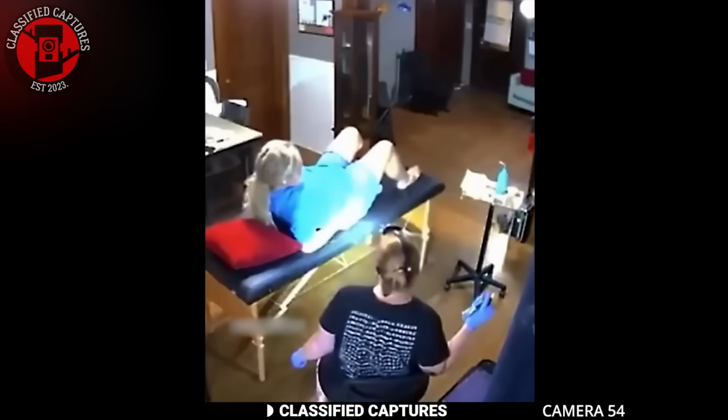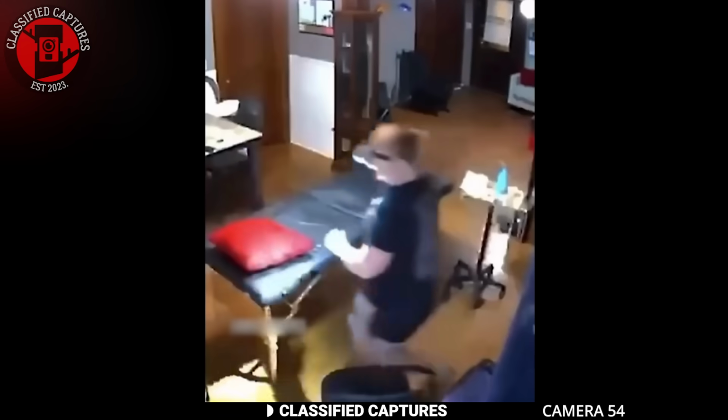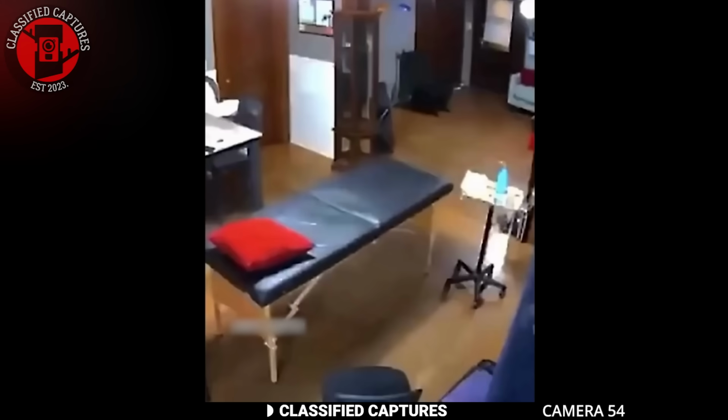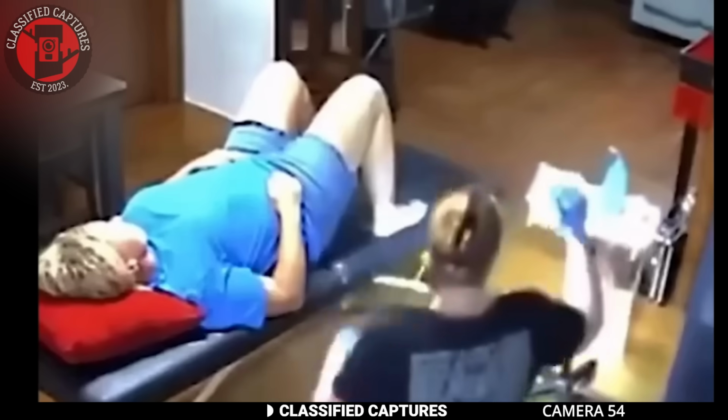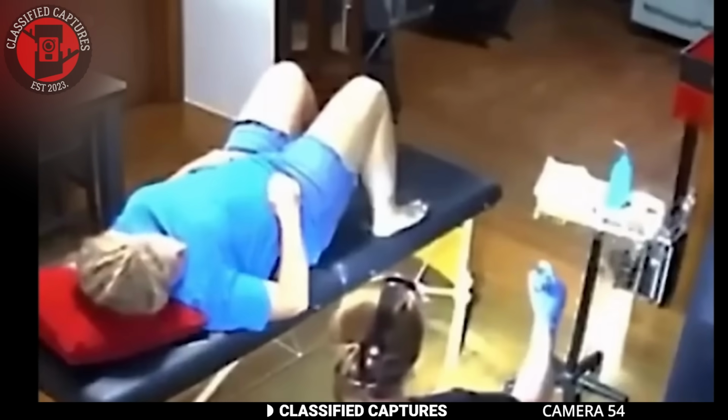But then another table in the corner also slid by itself. That was the last straw. Both women decided to make a run for it. Maybe a ghostly client wanted to book a tattoo appointment too. What do you think could have caused this?